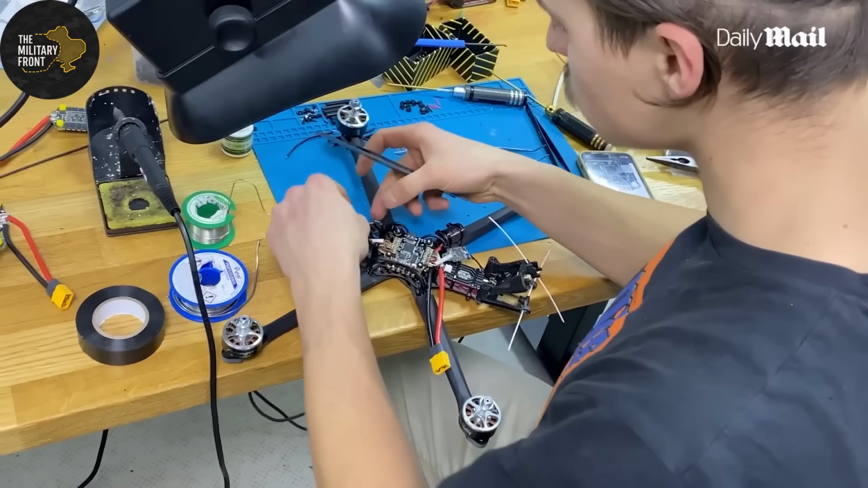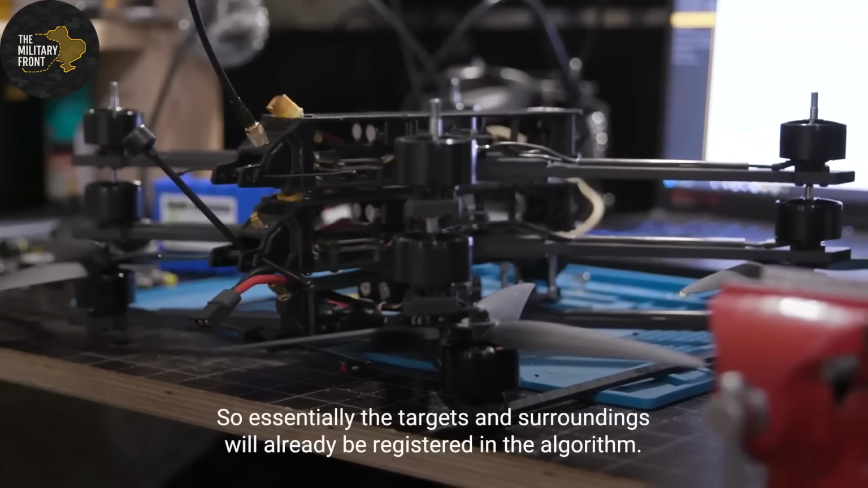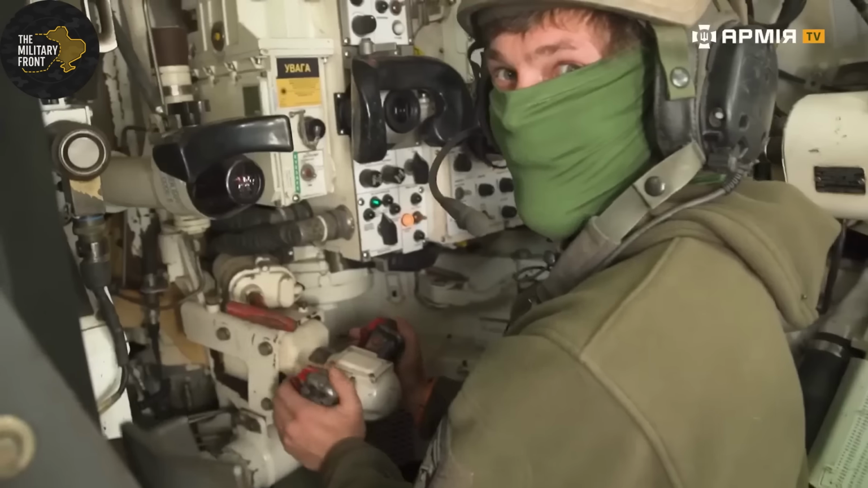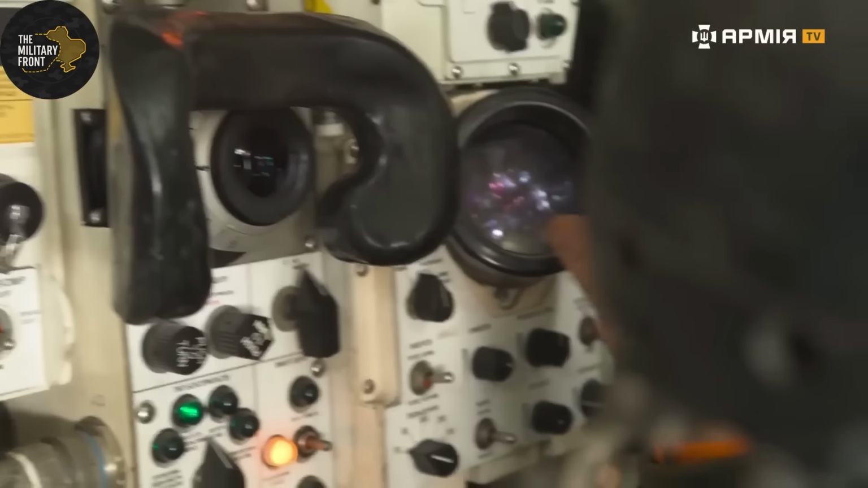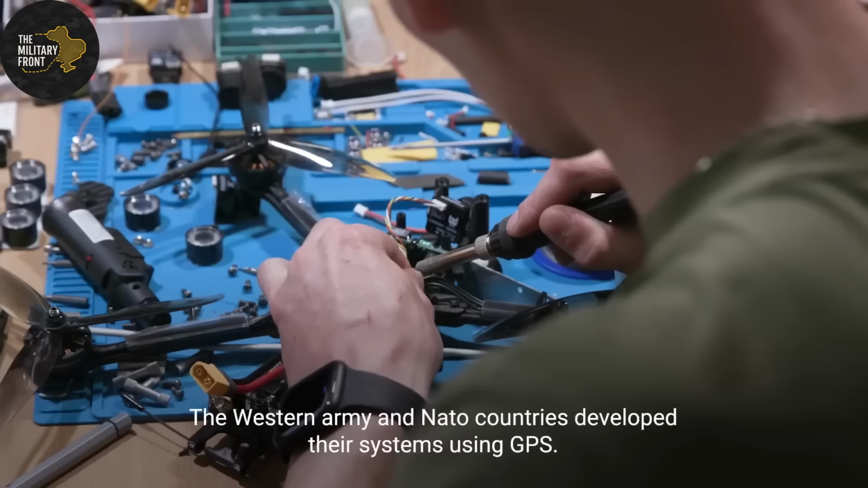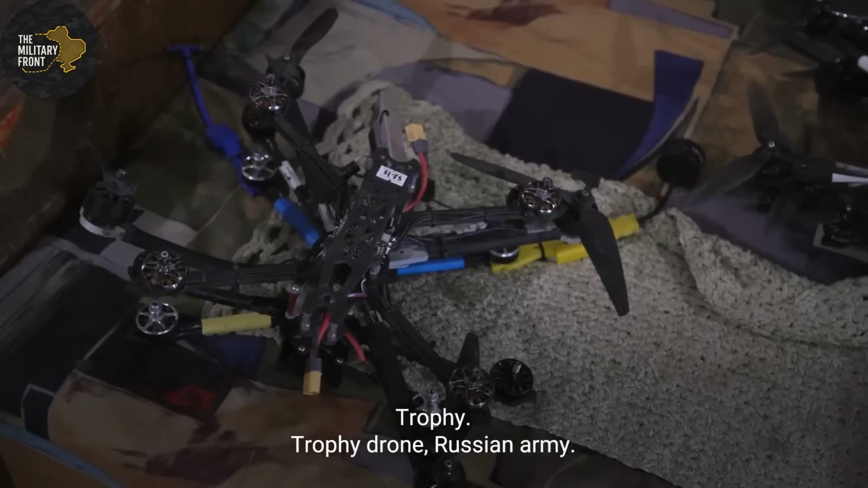The evolution of FPV warfare didn't stop at Bakhmut city limits. These tactics spread rapidly across the entire 1,000-kilometer front line. By summer 2023, both Ukrainian and Russian forces operated thousands of FPV drones daily. The skies over Ukraine became the single deadliest airspace on Earth for infantry forces.